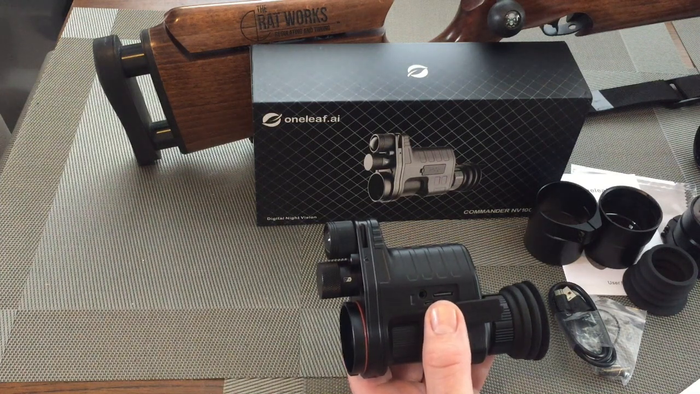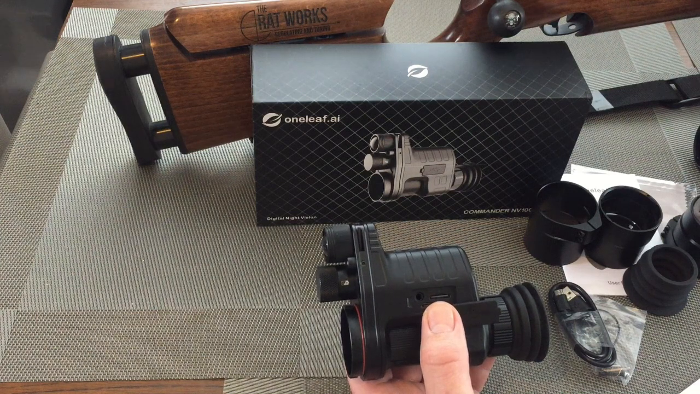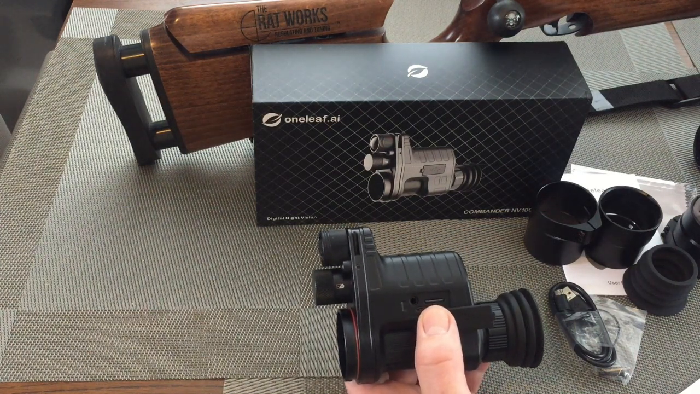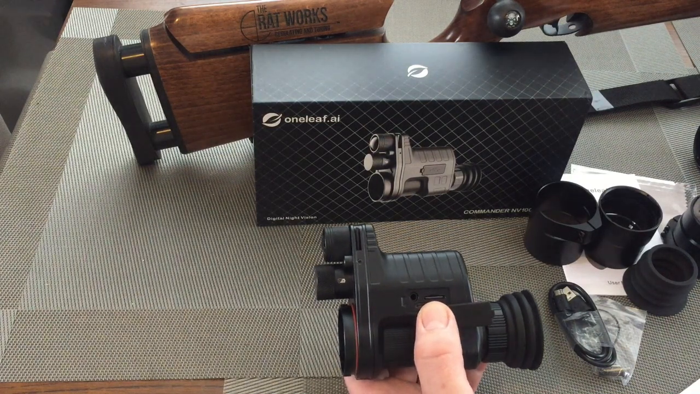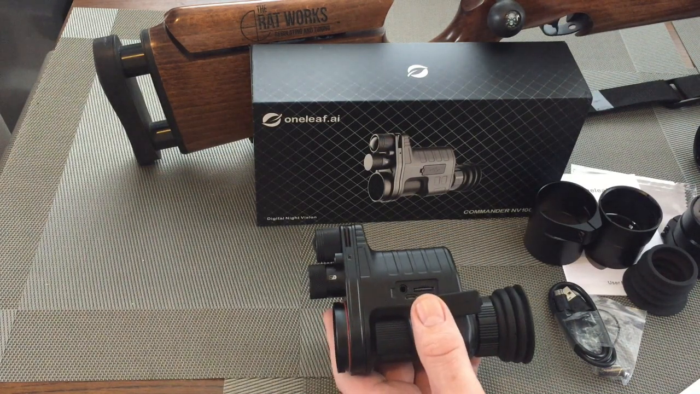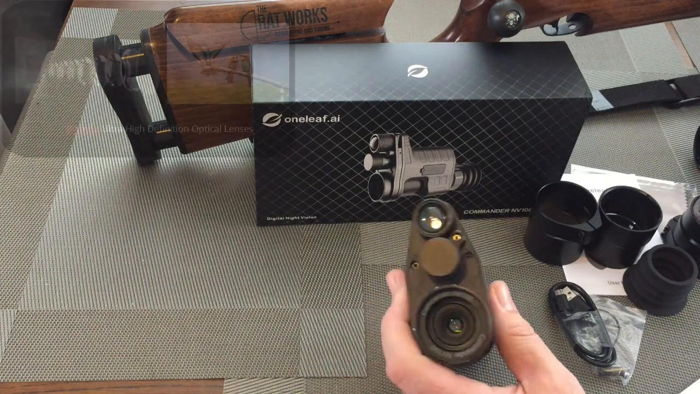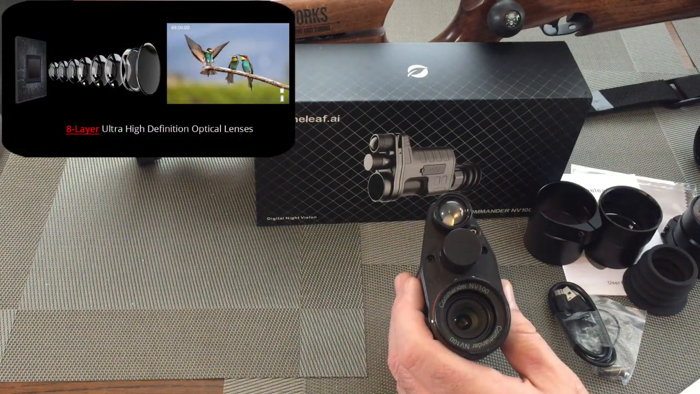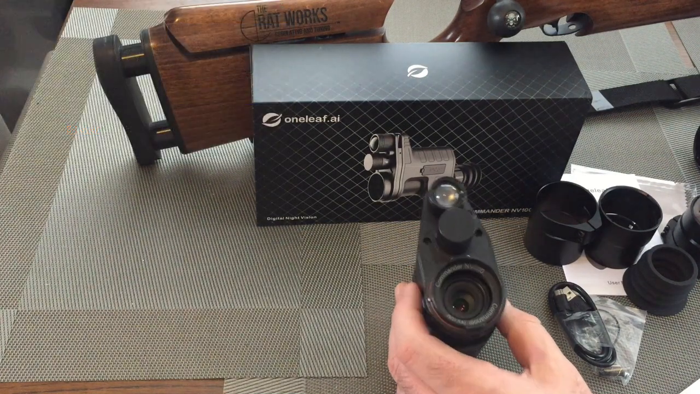The unit records in H.265 format, so produces .ts files. Personally, I've not any issue with this. I use Power Director to play with my videos, and it works great in there. It's got a 16mm lens. It's got fantastic optics, really good glass in there.